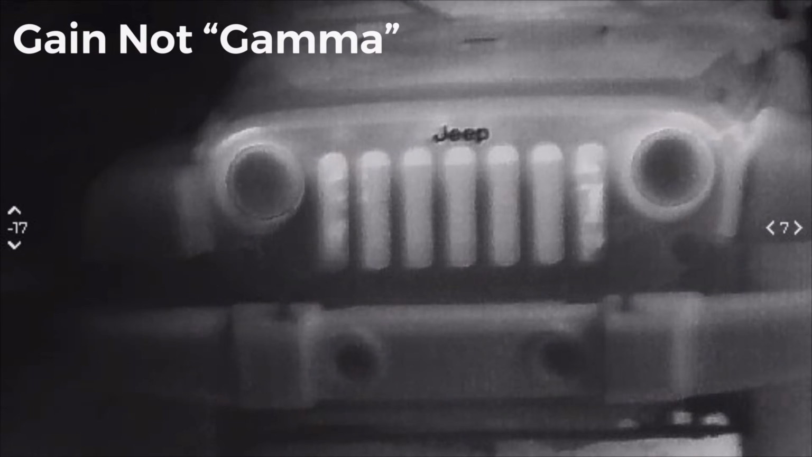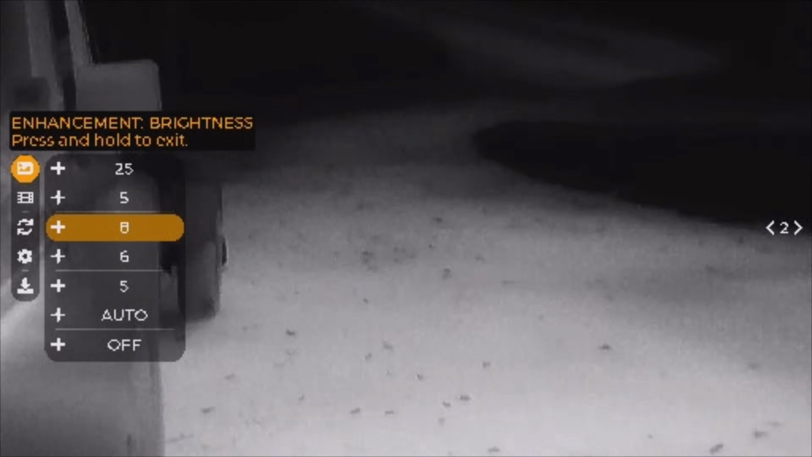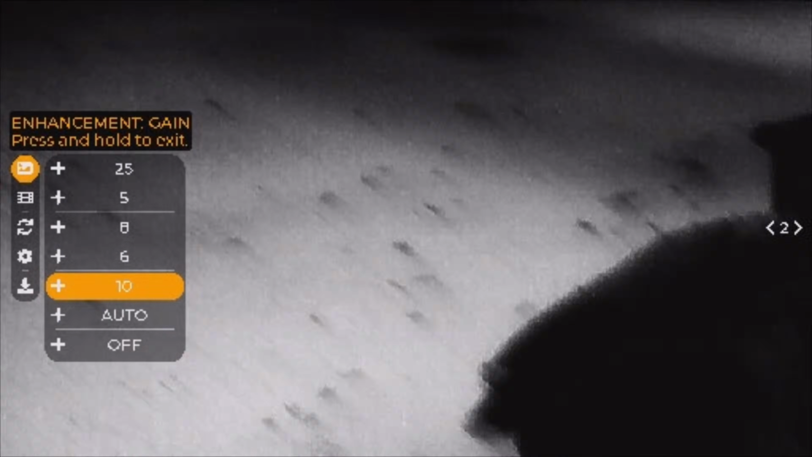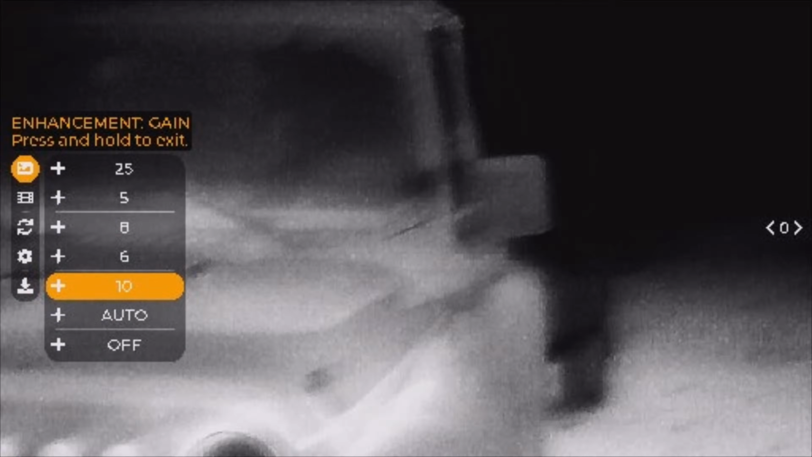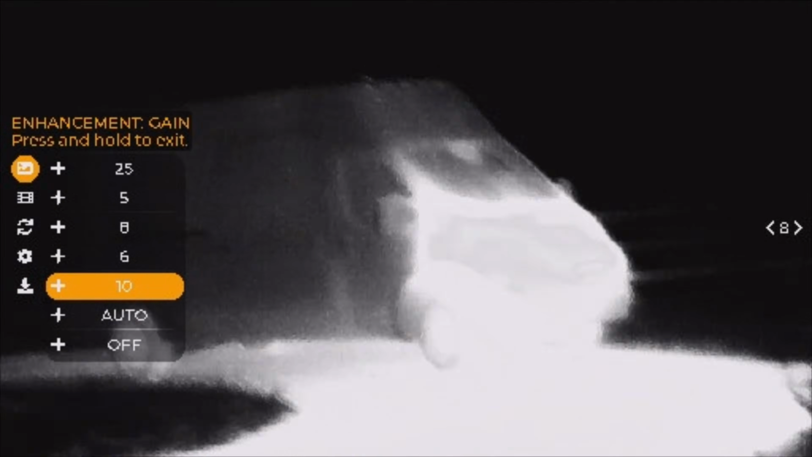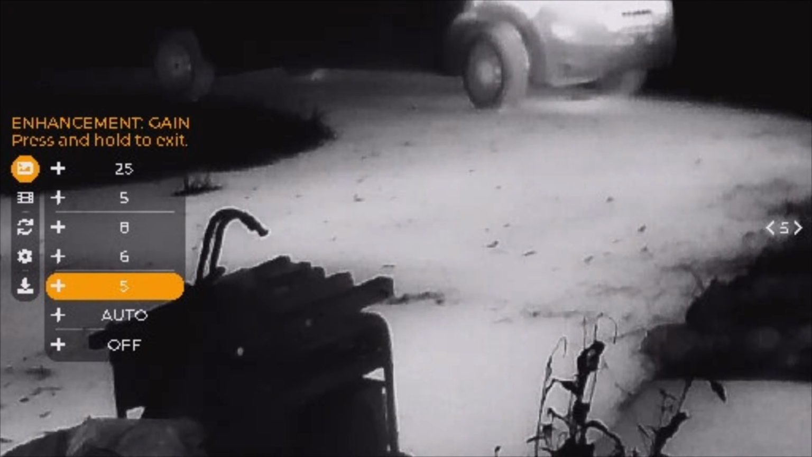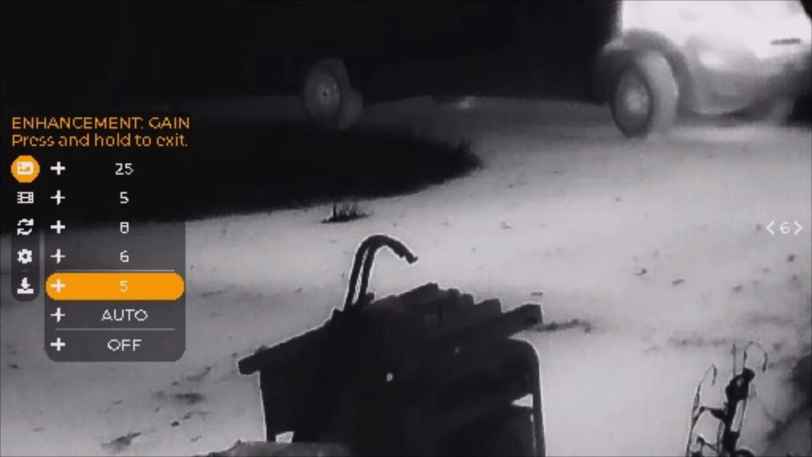So here's a good example of why you don't want too much gamma. So here's my blacktop driveway here, and it is glowing like crazy. So if we go into, we're in white hot. If we go into our settings, go down to gamma, turn it all the way up, things get really bright. So I feel like if something walked in this area, it's gonna be so washed out you wouldn't be able to see it. That's why I like to keep it a little lower, about 5. Keep things a little more simple and more legit.